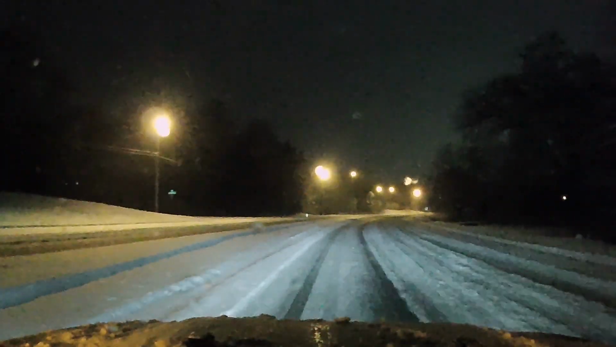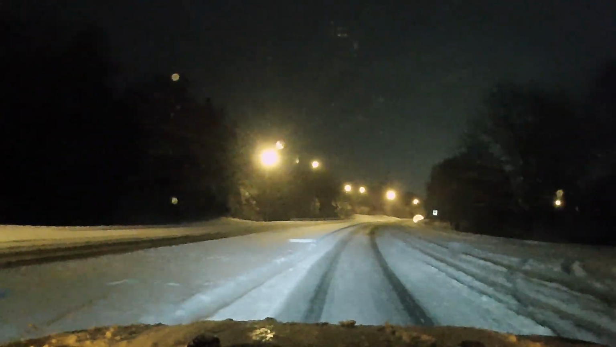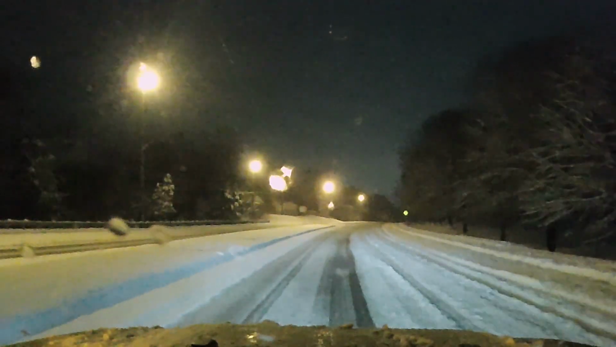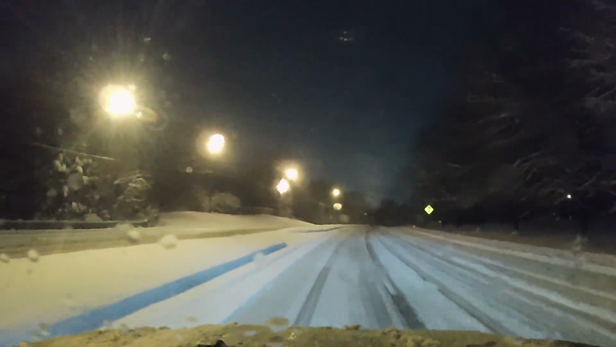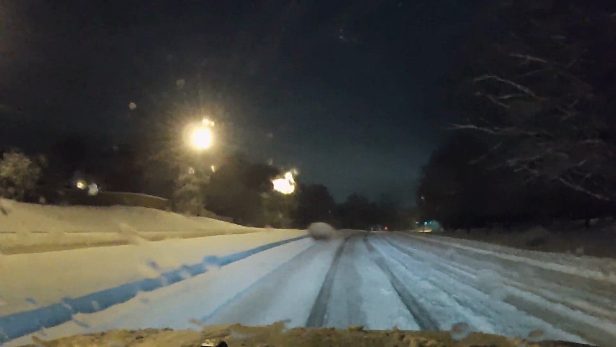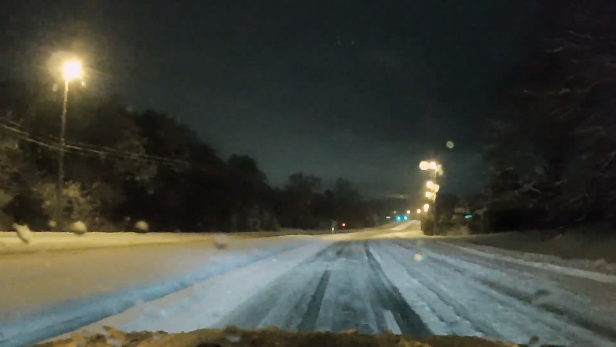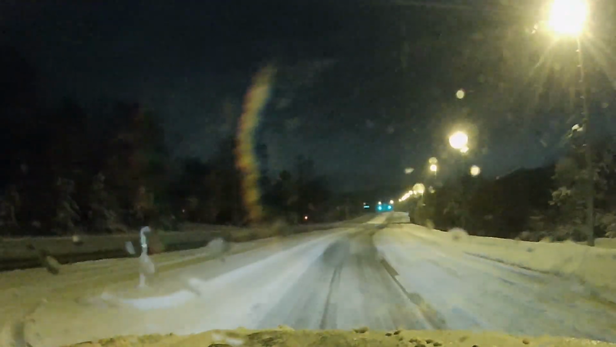You're wondering why I'm all over the road. That's going to be problematic if it's sleeting. If we get the sleet in here, it is going to be bad. So hopefully we don't.